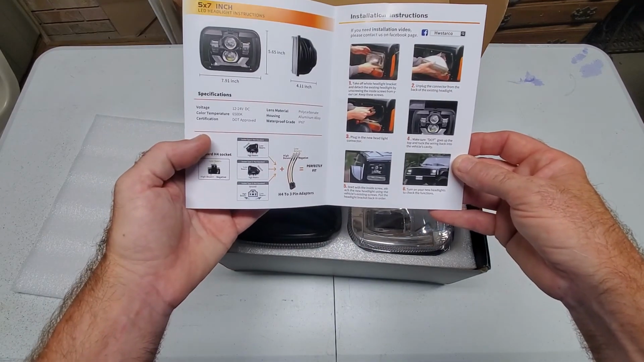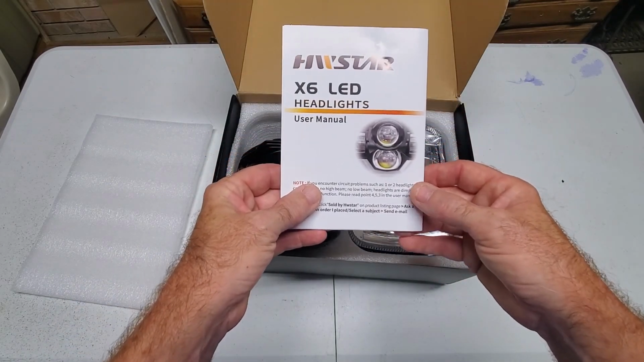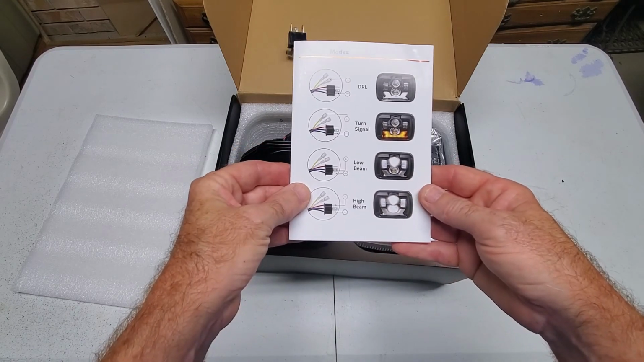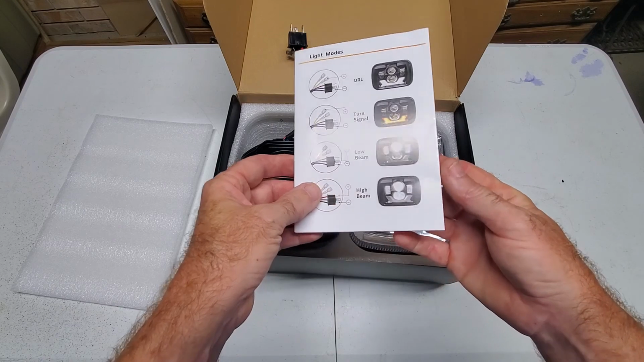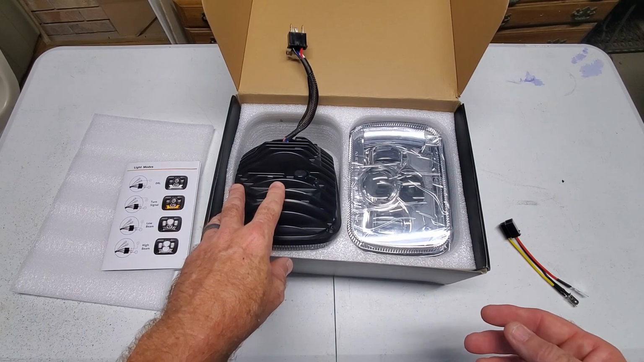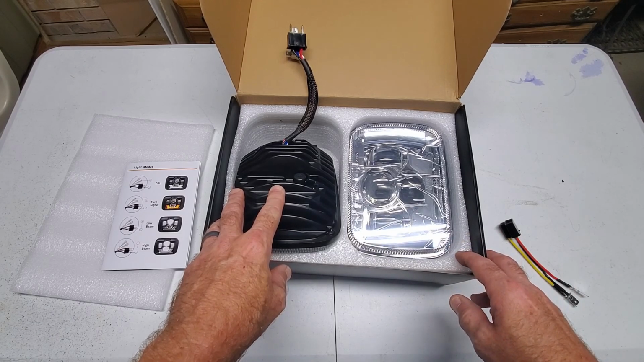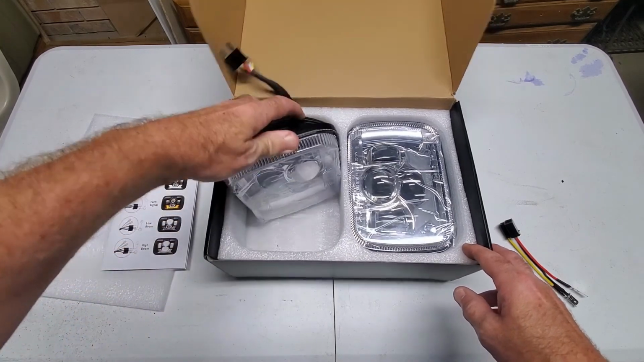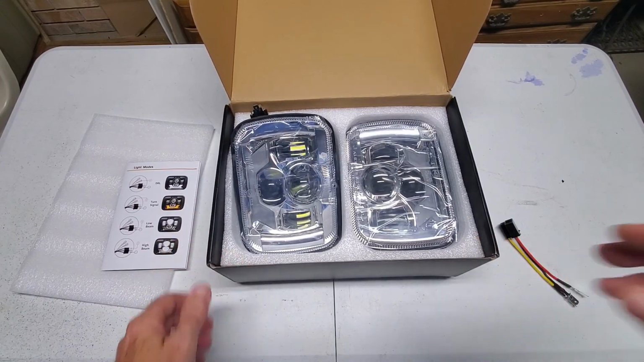Pretty straightforward installation. So I've already shot some video driving at night with the existing lights in it, so I'll put that into the video at some point. We'll be able to do a side-by-side comparison. The other reason I went with these particular ones is right now they've got almost 6,000 reviews, and it's like 4.7, 4.8 stars on Amazon. So seems to be a very good option if you're wanting to do a headlight upgrade. So that's what I'm going to put in.